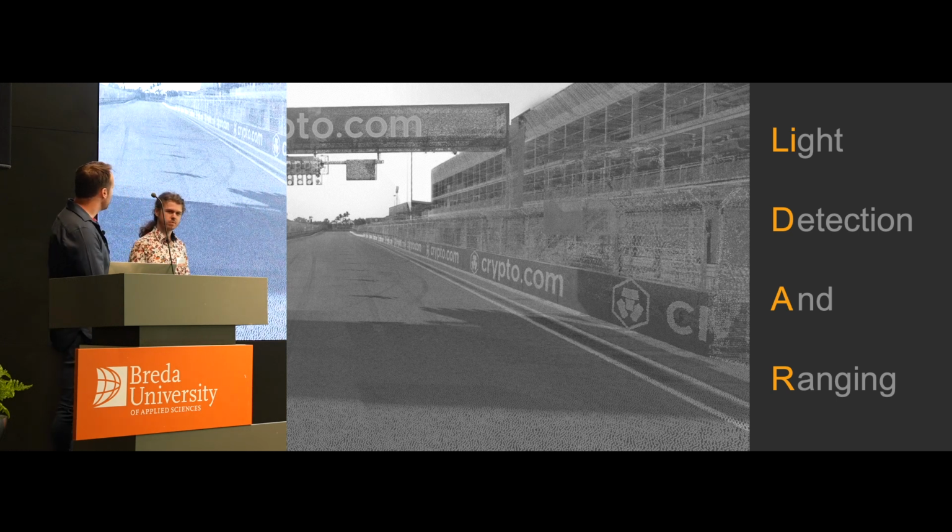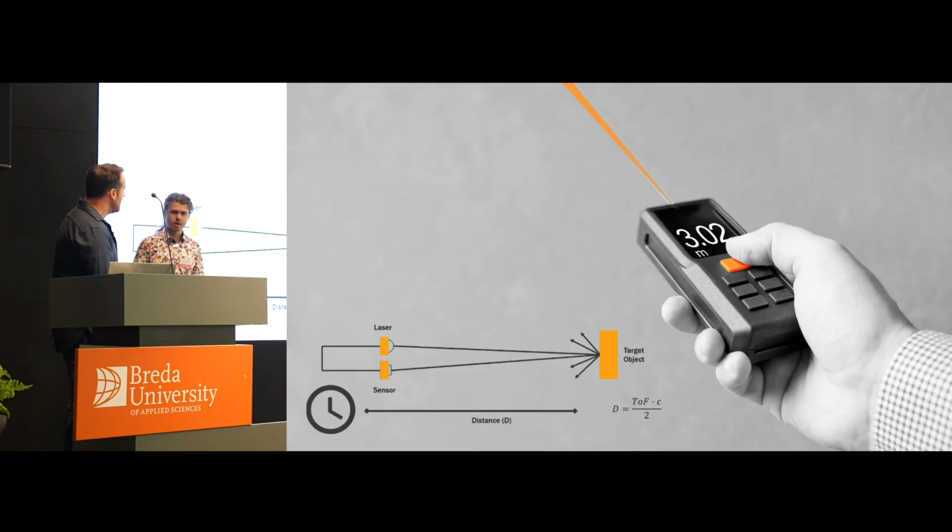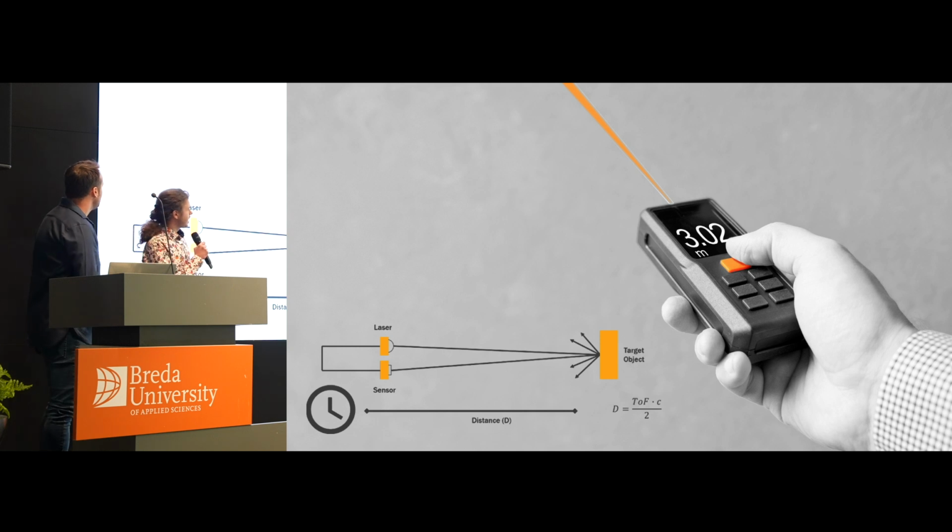Lidar, light detection and ranging, as you can see here is a quick example of what survey data may look like. A lot of what we're going to talk about today is how we extract the information from the Lidar survey in order to create a digital twin of the circuit, or of all the circuits on the F1 calendar, which we've been doing for 20 odd years.